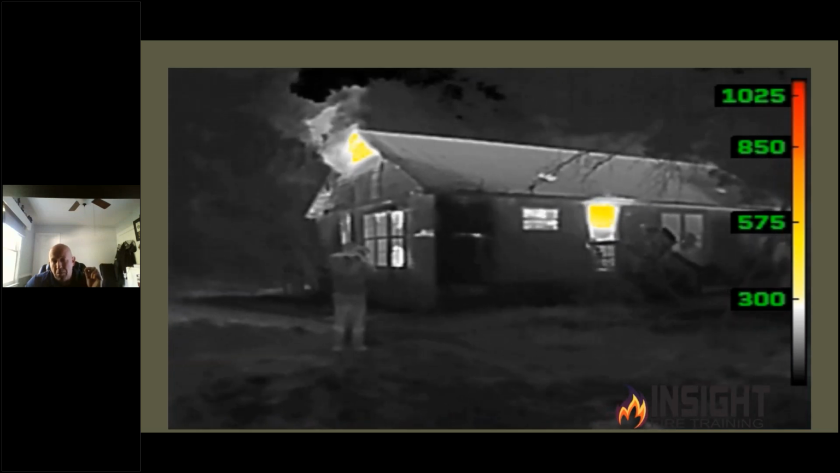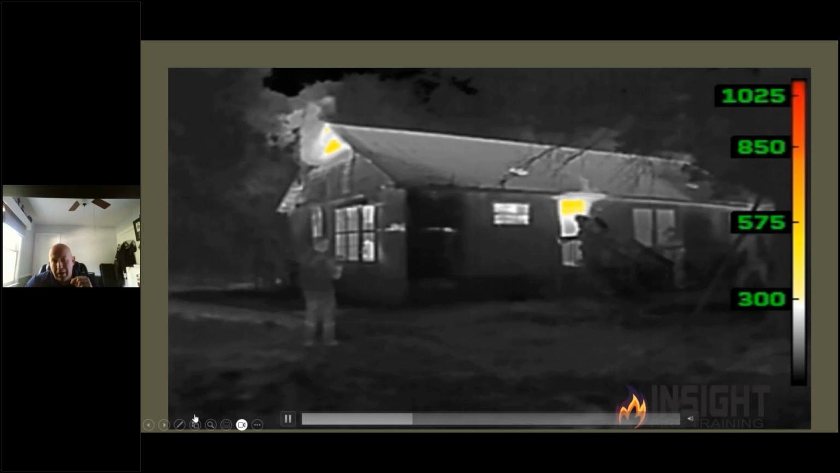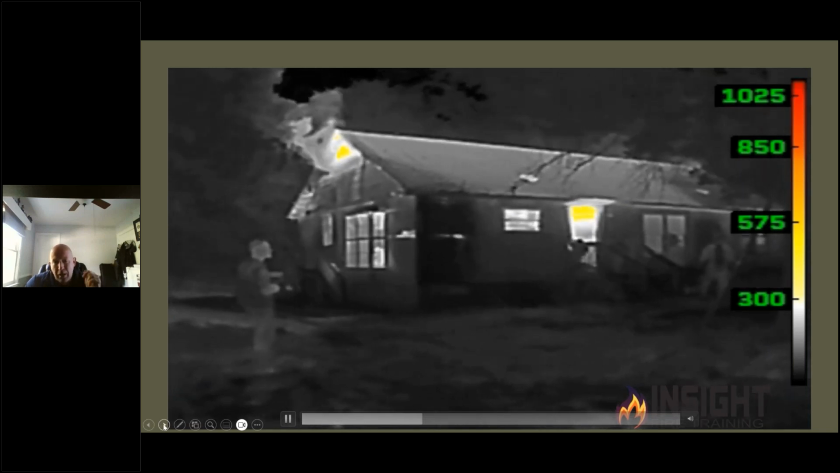These cameras, each pixel operates independently, and it acts like a video camera when we're looking at it. We don't have to wait, ladies and gentlemen. In an environment that seconds can equate life or death, you don't need a delay. You need to act.